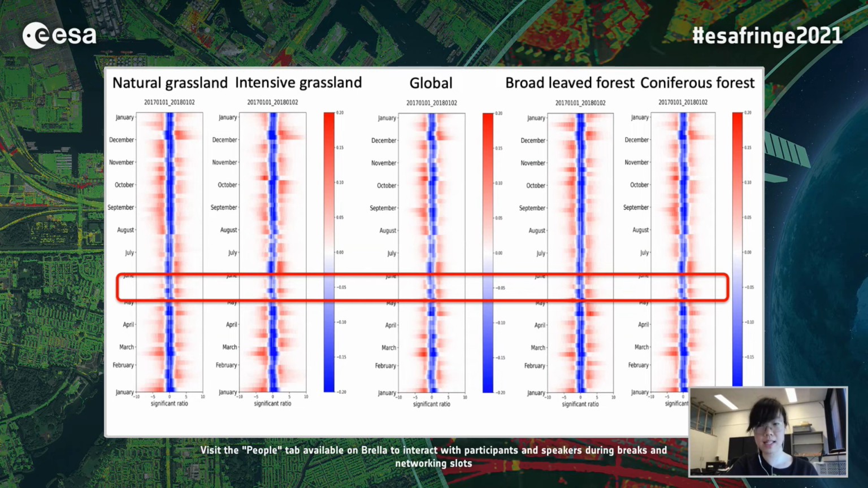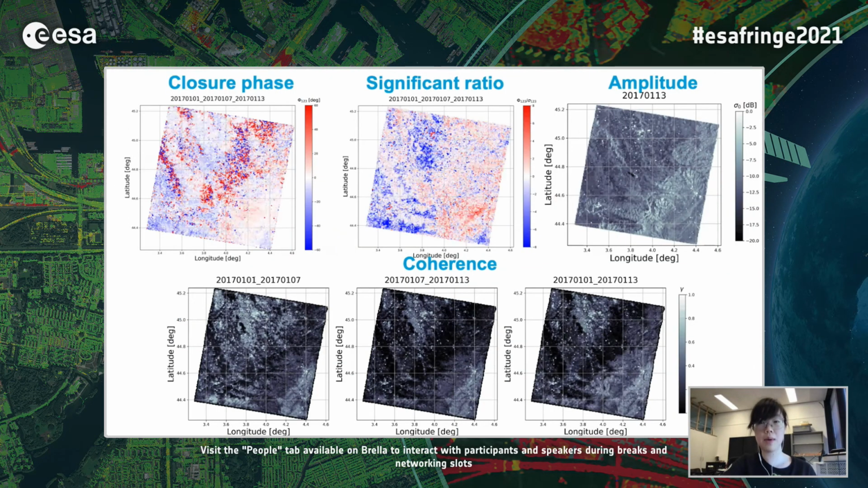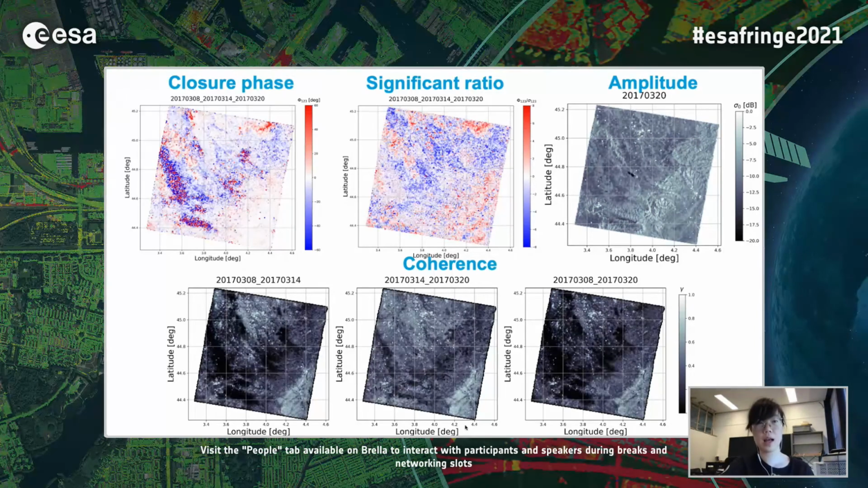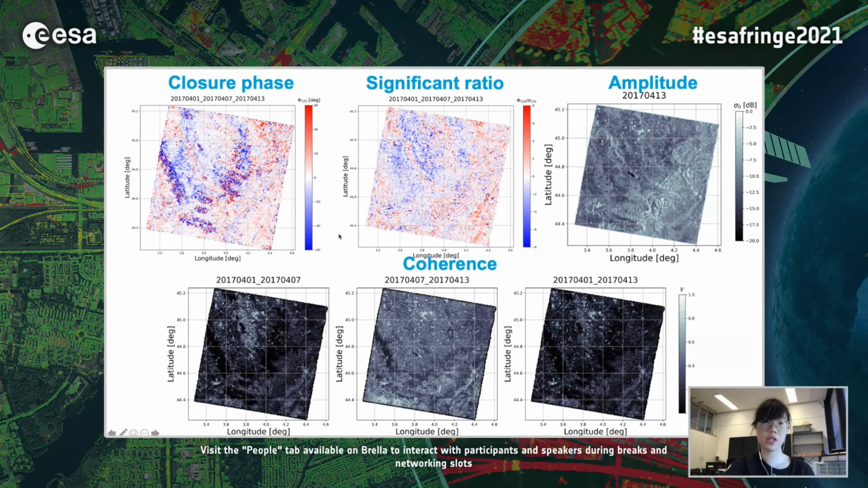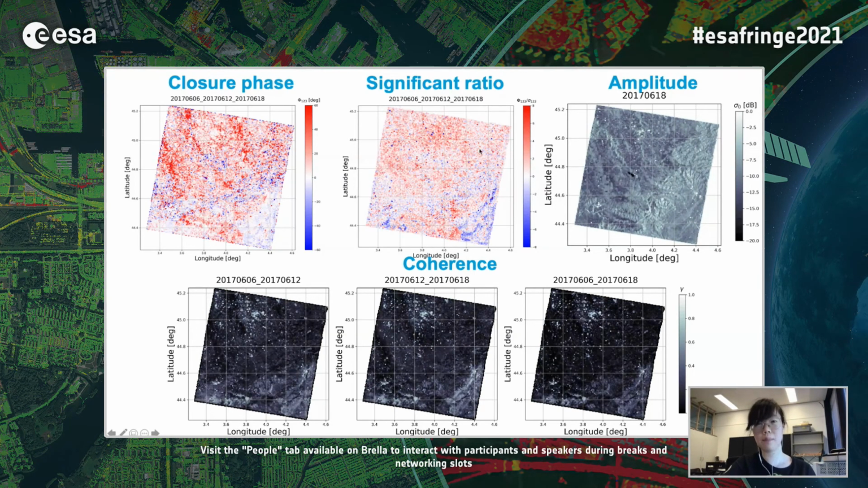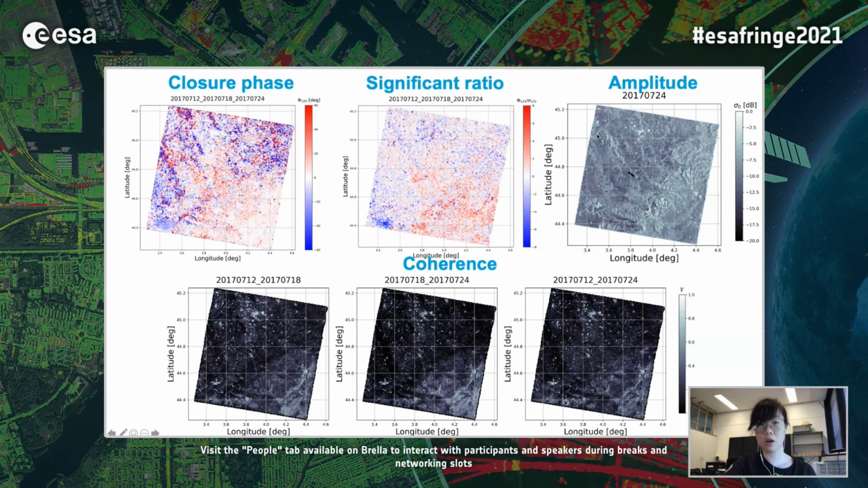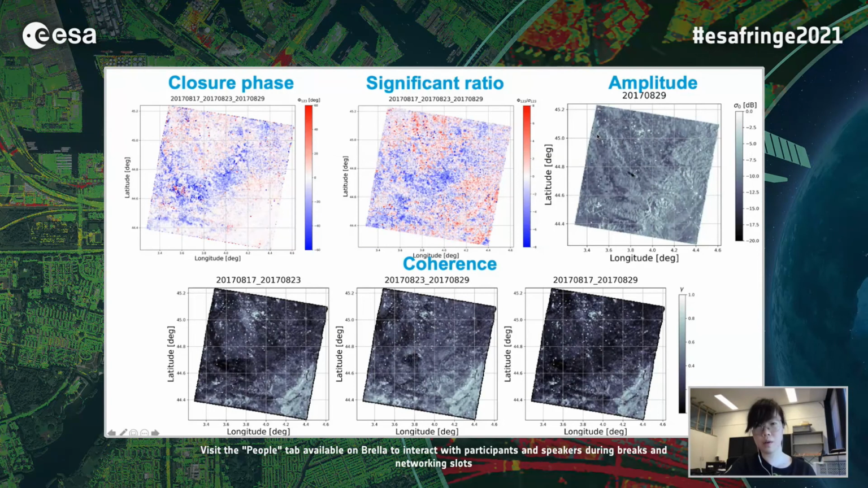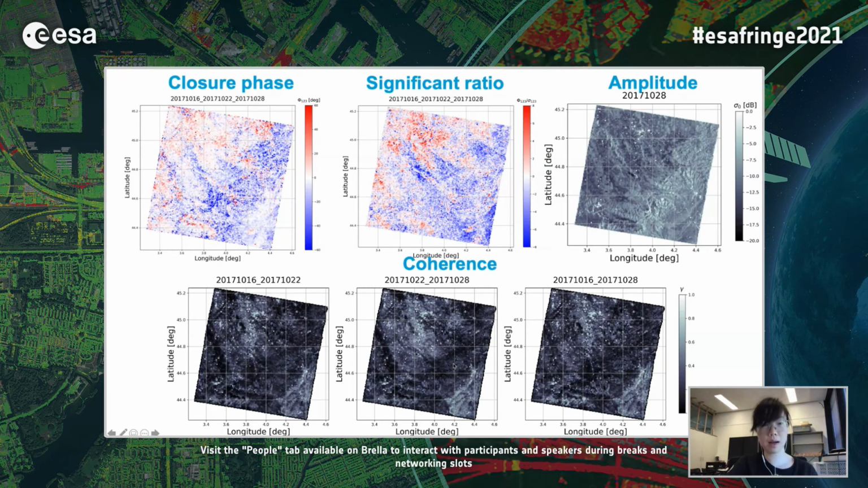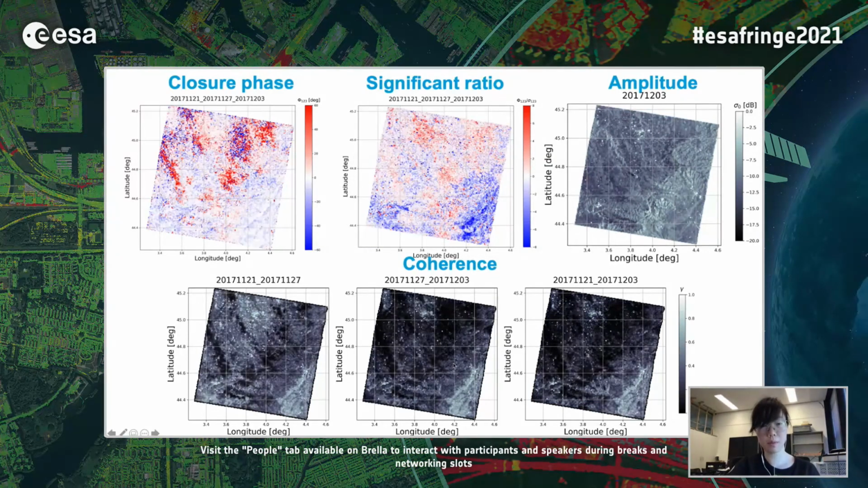Now I will show you the most exciting part of this presentation, the animation of all the results. These are the animations of all the results of the year 2017. The first one is the closure phase. The second one is the significant ratio, which reduces the noise in the closure phase. The third one is the amplitude of the last day of each closure phase. It is changing, but it's not changing very violently. And at the bottom is the coherence. Please enjoy this a bit.